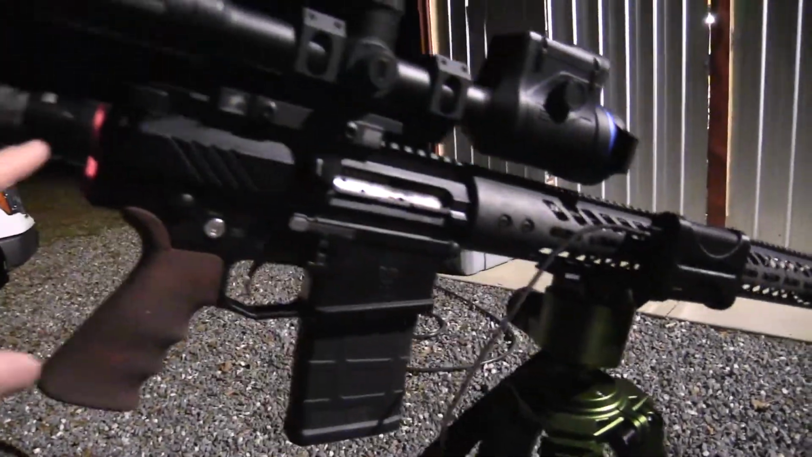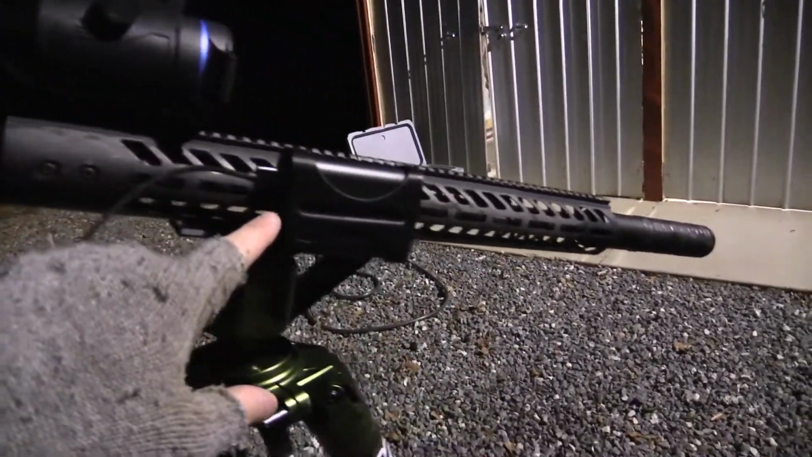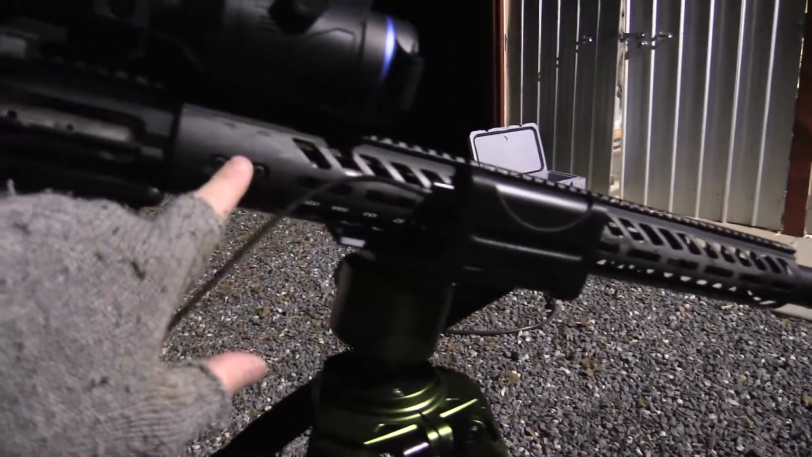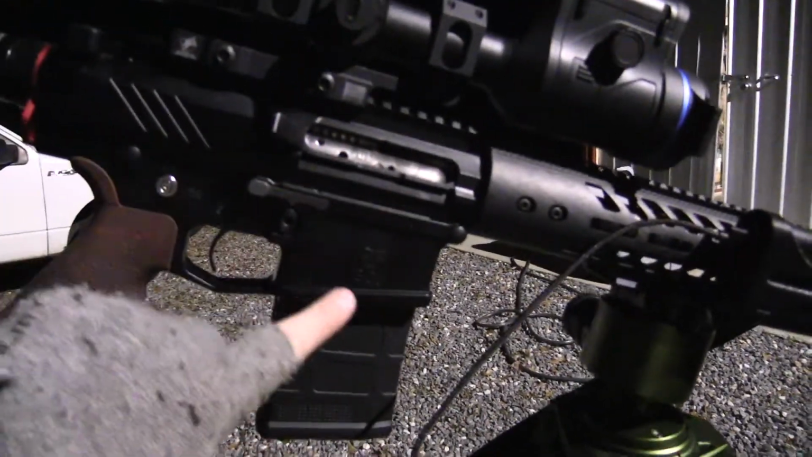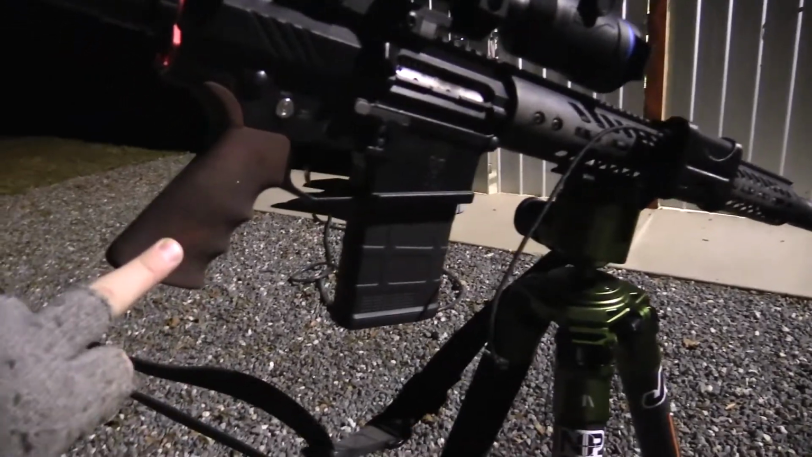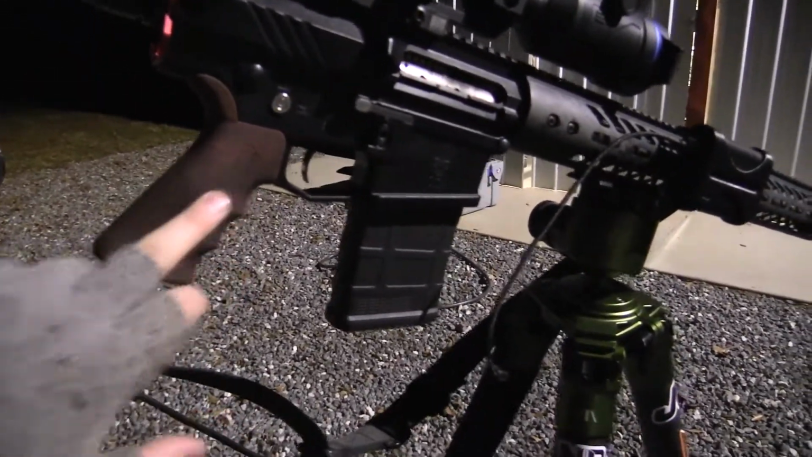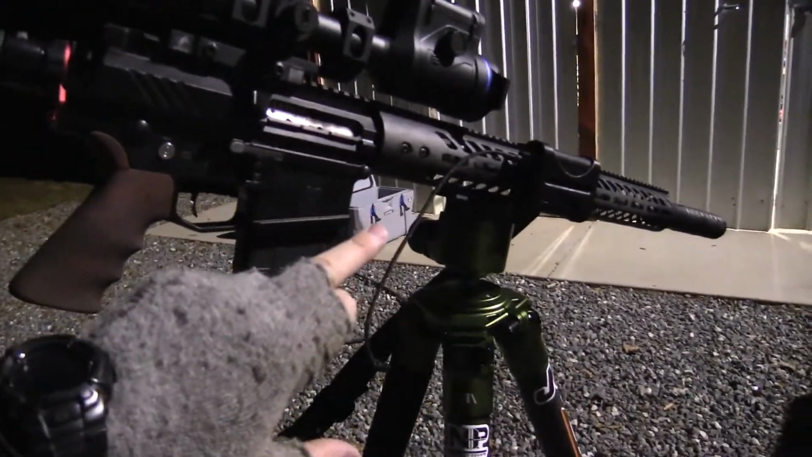Super excited. If you guys have not been keeping up with the channel, I'm using a new 6.5 Creedmoor from Night Stalker Precision. Full carbon fiber build, everything other than obviously your receiver, but absolutely fantastic. In the previous videos, you've seen I had an actual carbon fiber grip here, and the guys that we were hunting with is actually the owner of NSP.